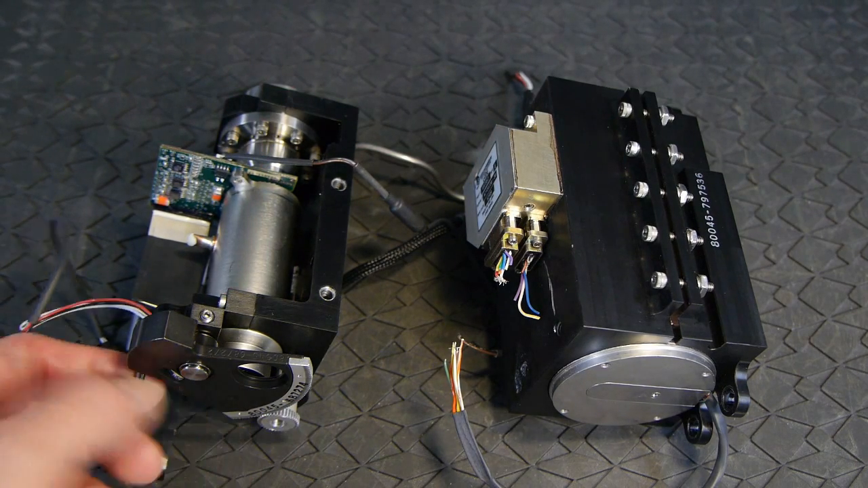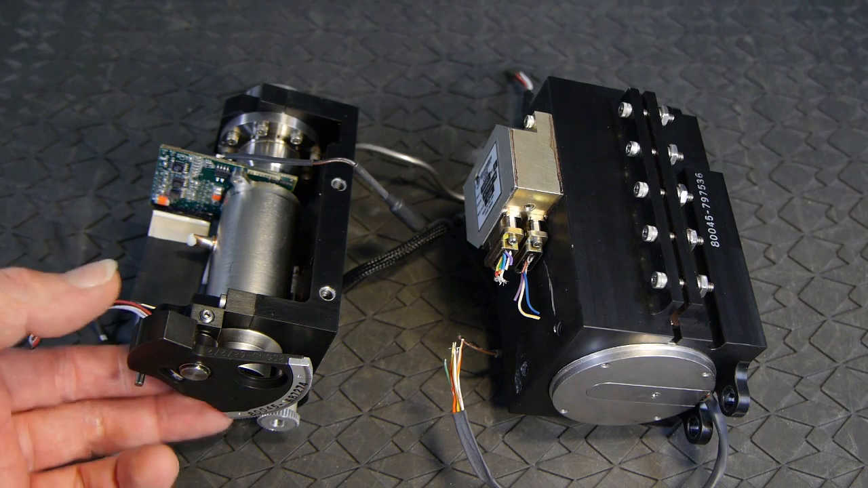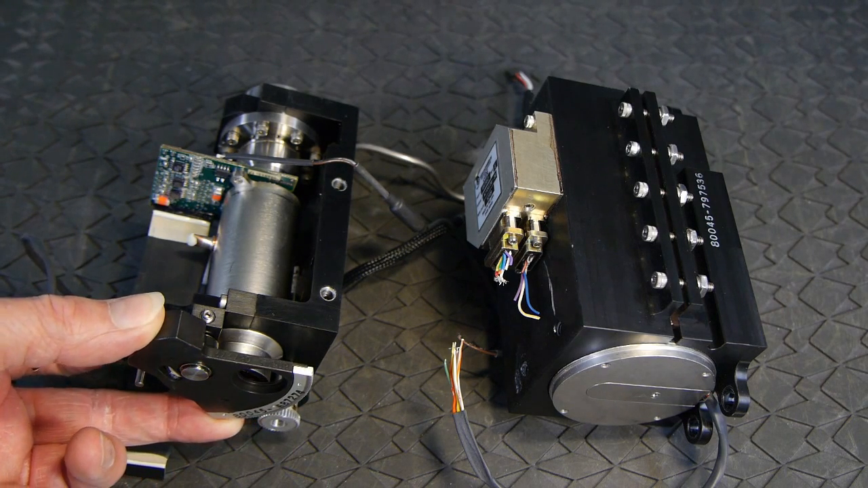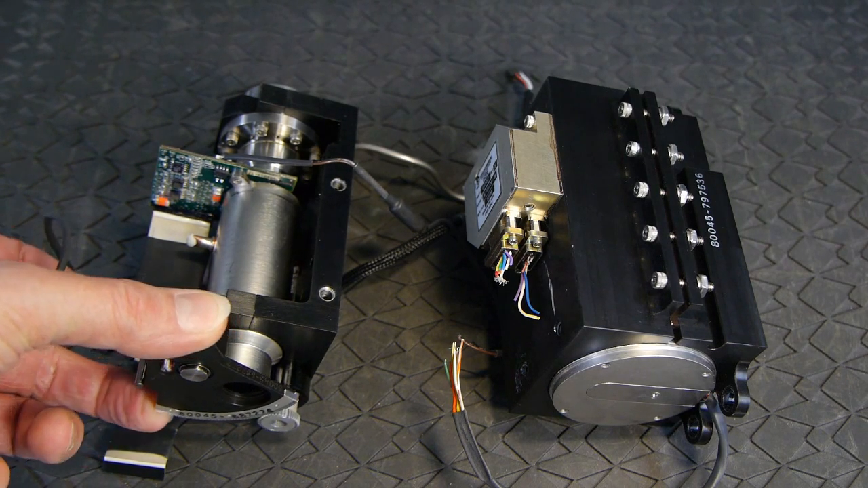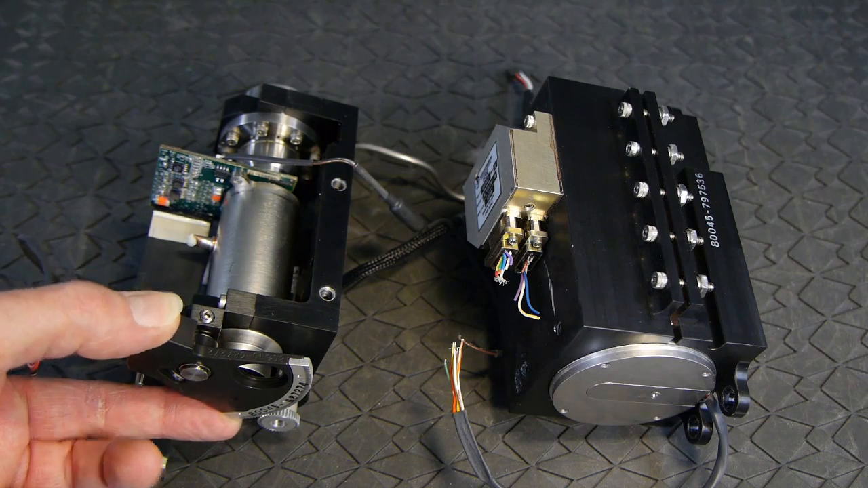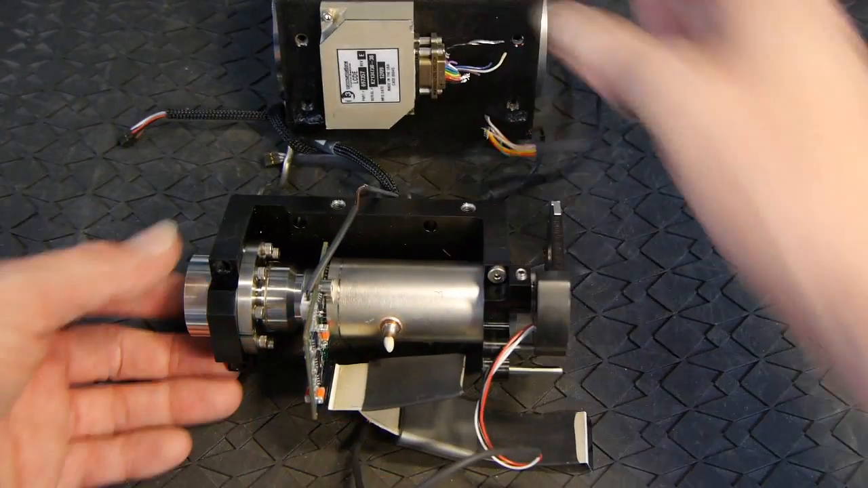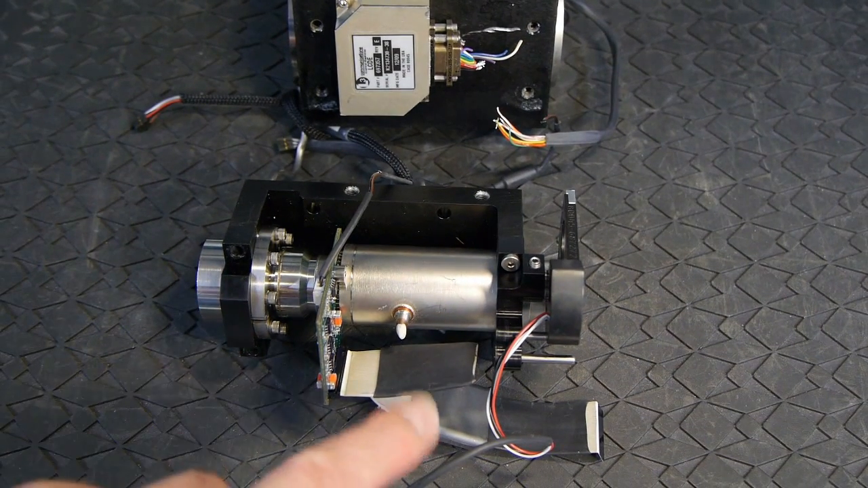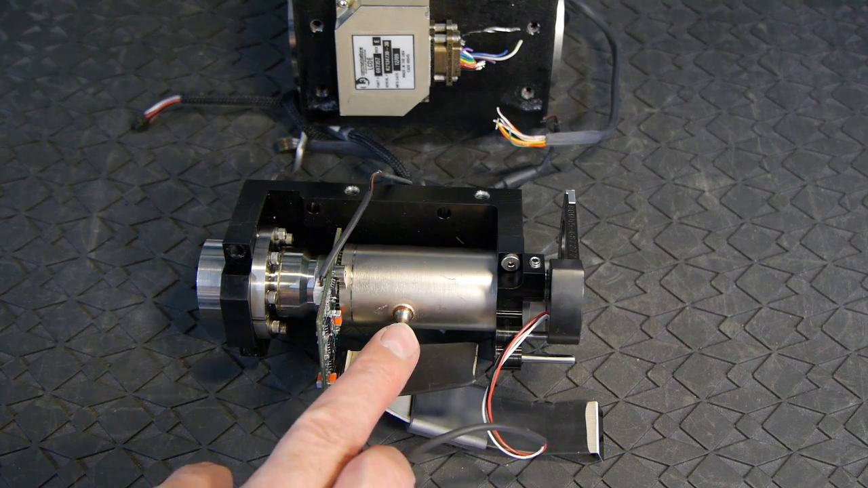And on the front here we can see a mechanical shutter arrangement which is gear driven from another AC servo motor. Just here we can see the vacuum seal or the pressure seal on the MWIR.